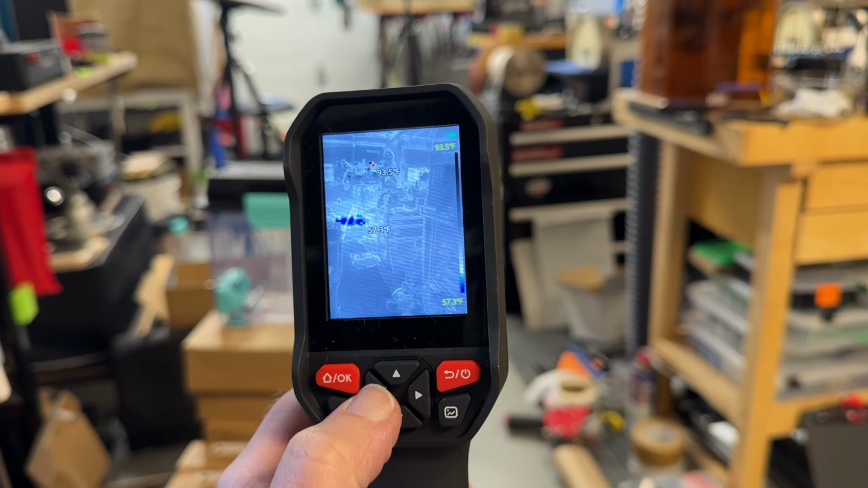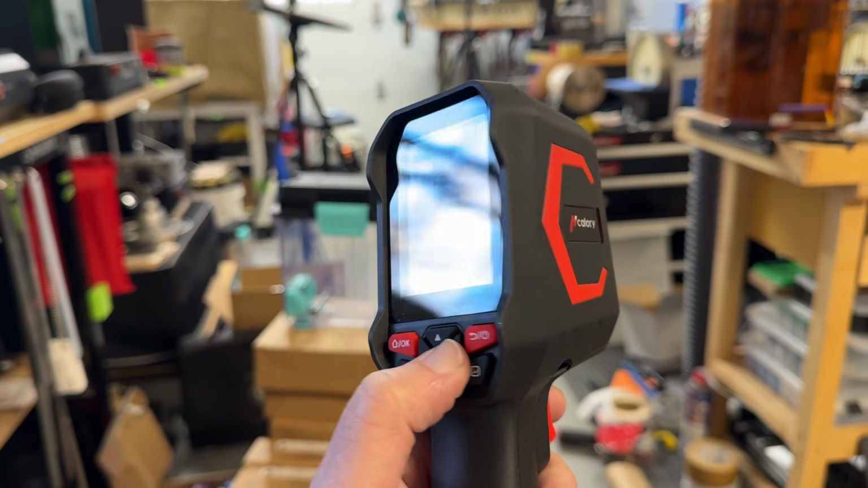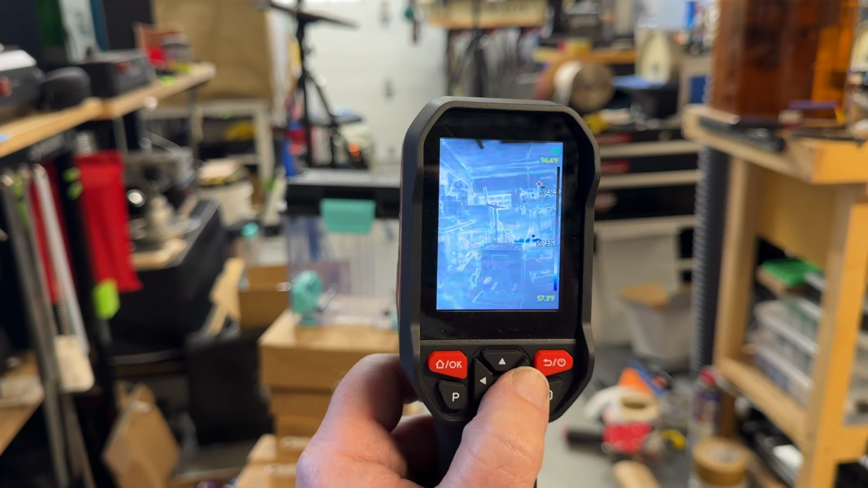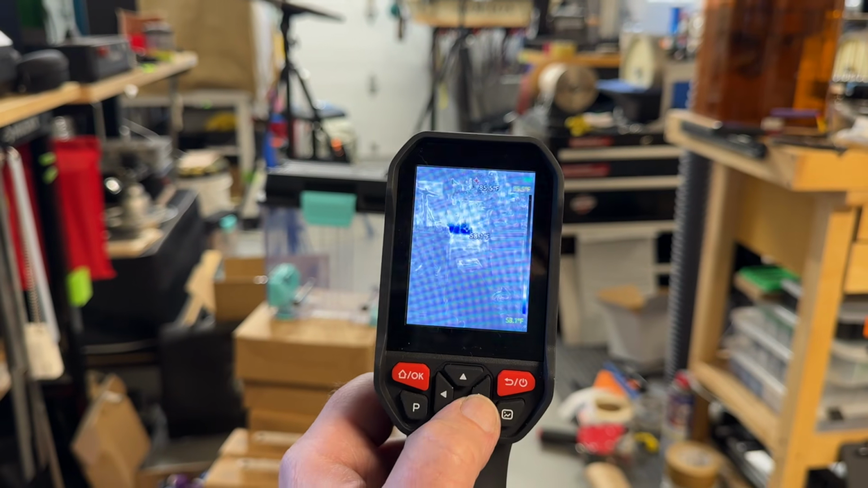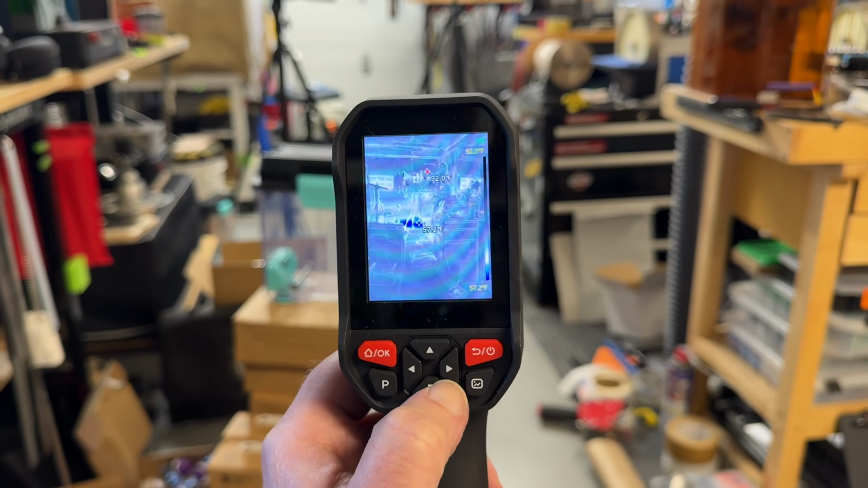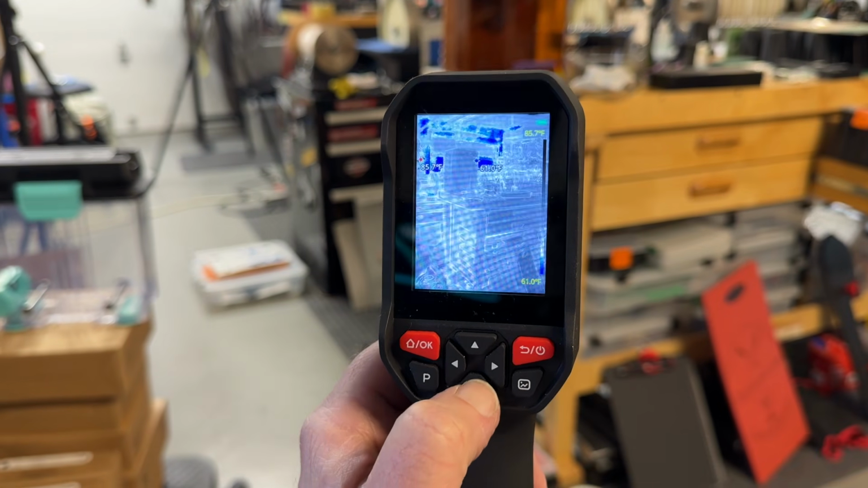Now, with high speed, you might need to be a little more careful. It's one of the reasons that I loved these and wanted to get one in the first place, to put that myth to an end. But the amount of uses I have found for this, I mean, you can find leaks, you can find animals.